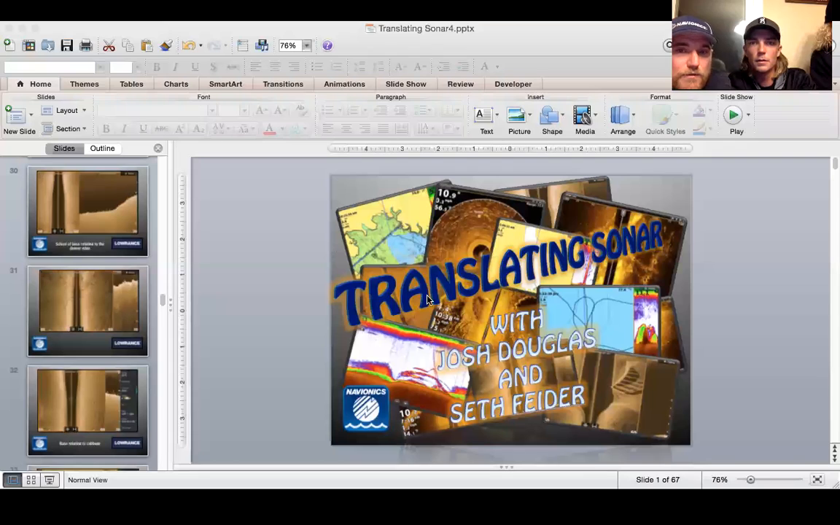How pivotal was having side imaging to find big smallies on Mille Lacs? You kind of talked about that. It was crucial. More so for the structure. A lot of the other fish I couldn't really even see.